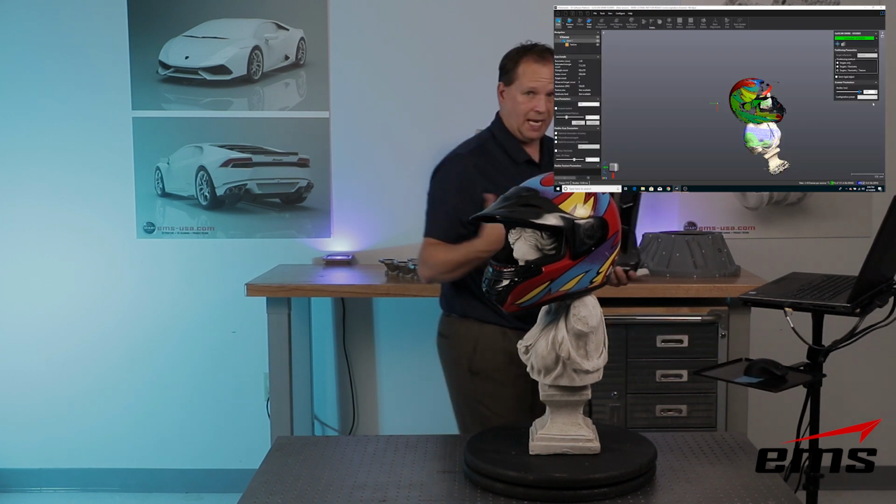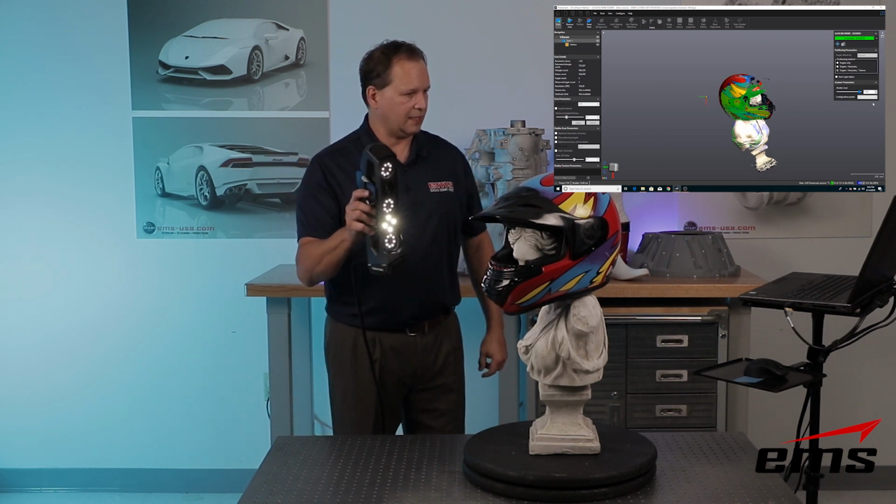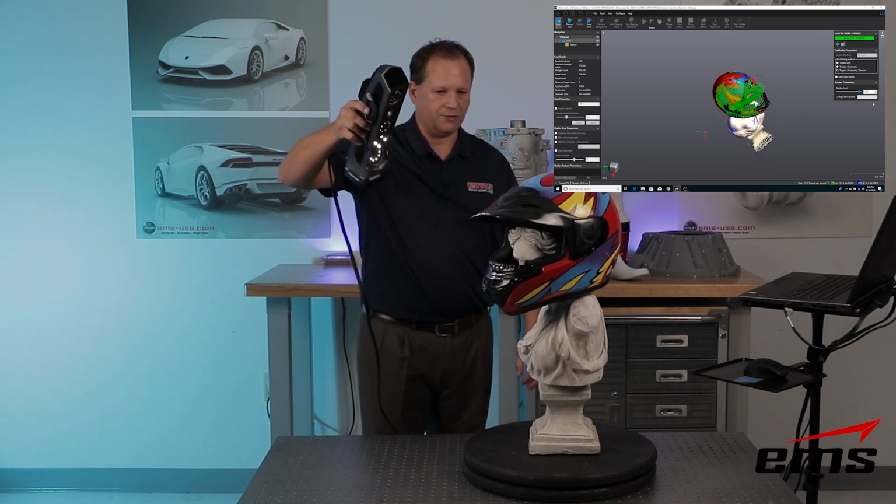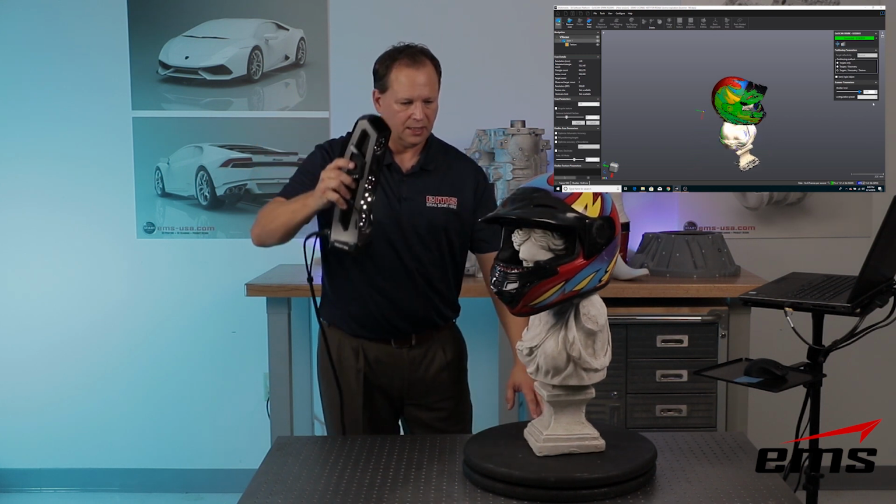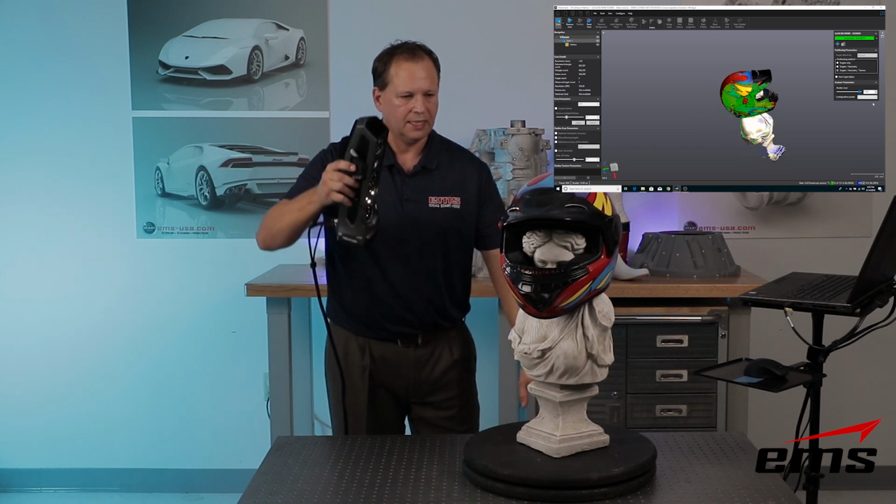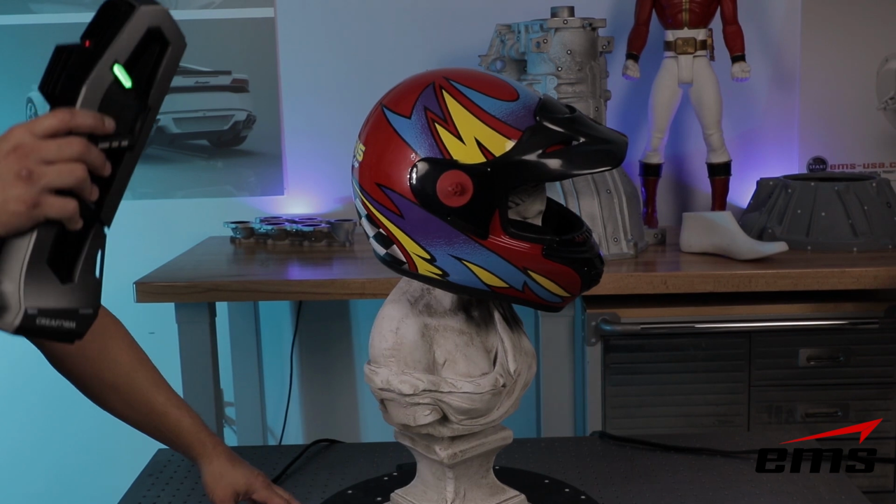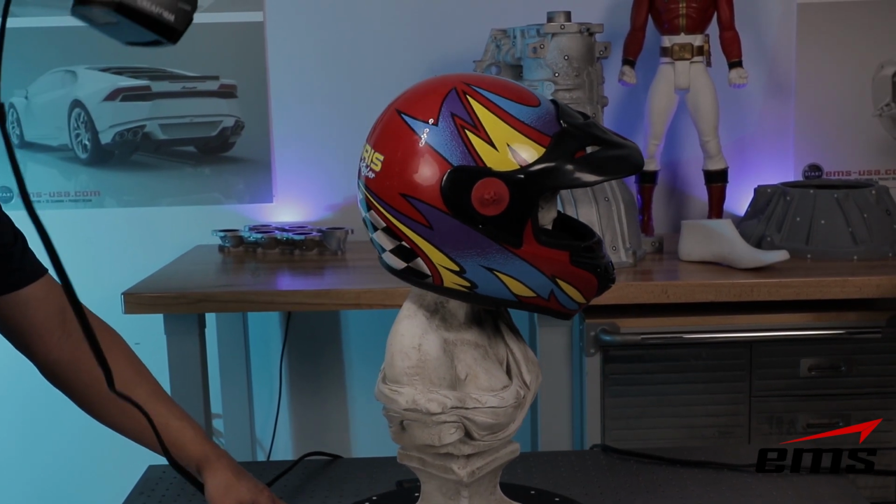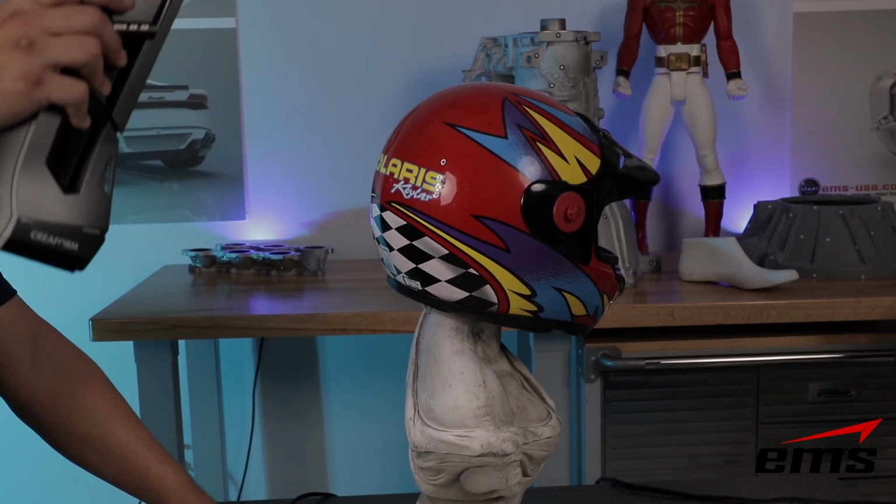So what we may have to do on a part like this is scan it at these two different settings, okay? But now I should be able to pick up the black, because I've increased the power of the lines, the structured light, and these are LED lights, so they're eye safe. And we just keep moving around. So now you can see we're starting to pick up some of those darker colors, okay?